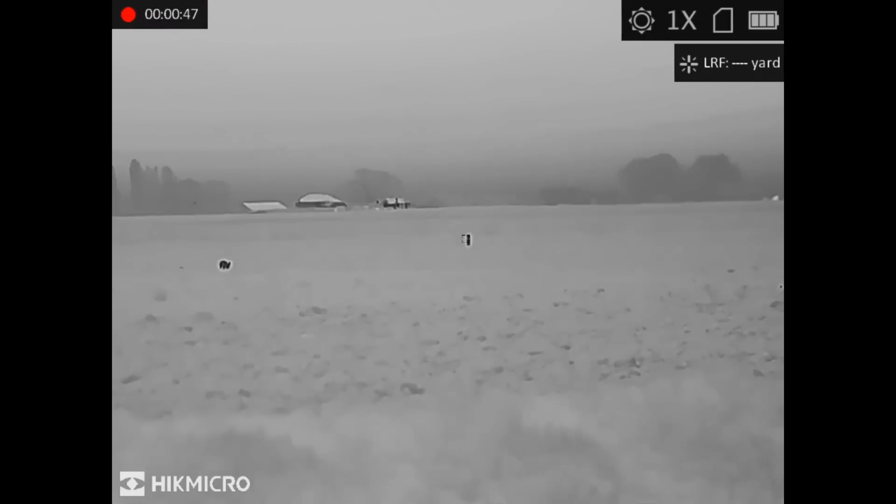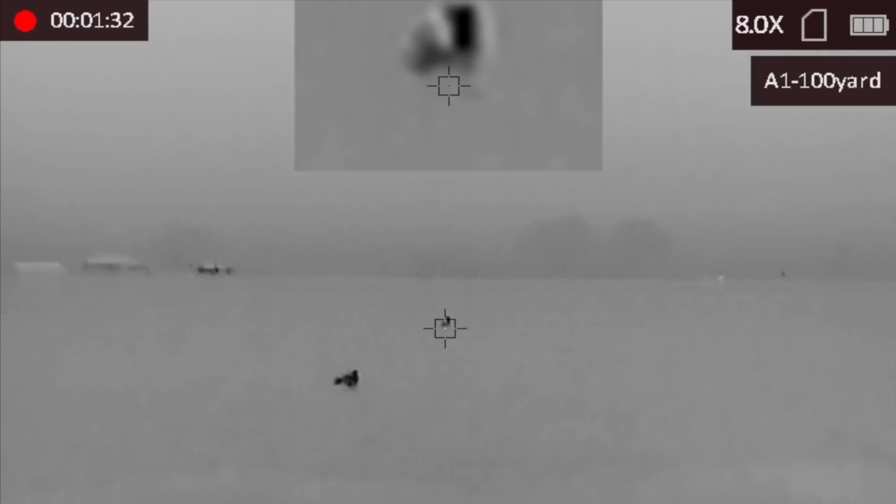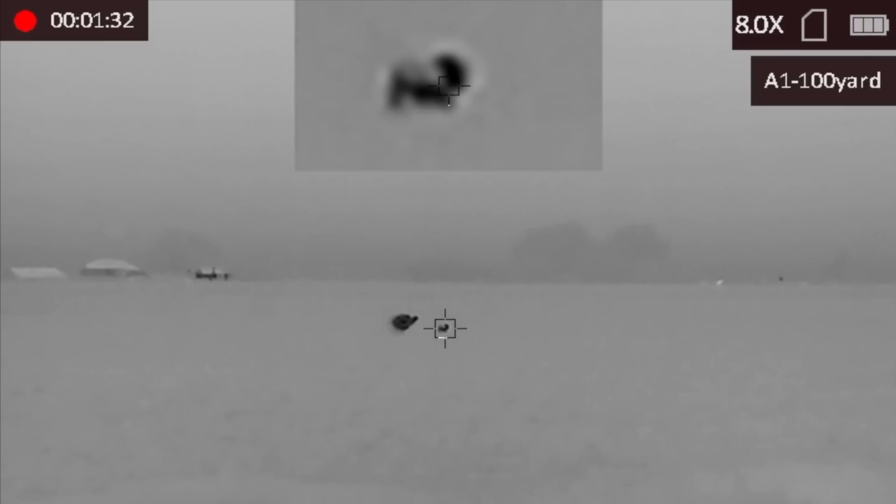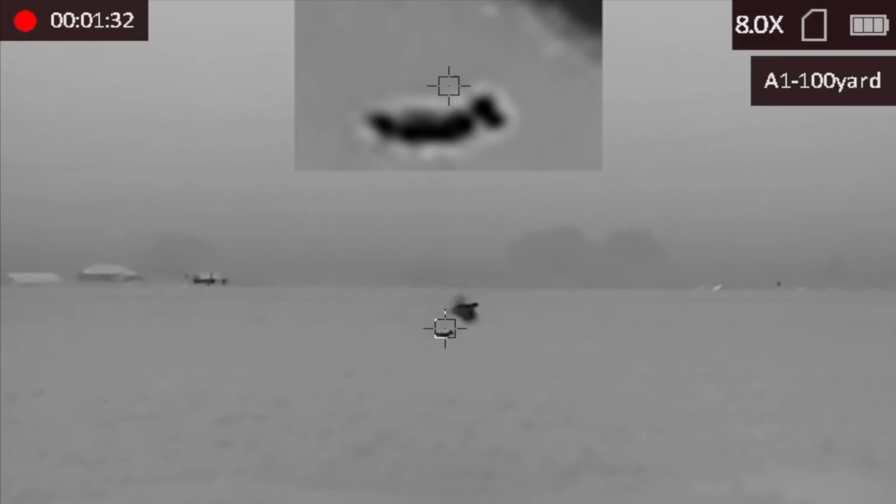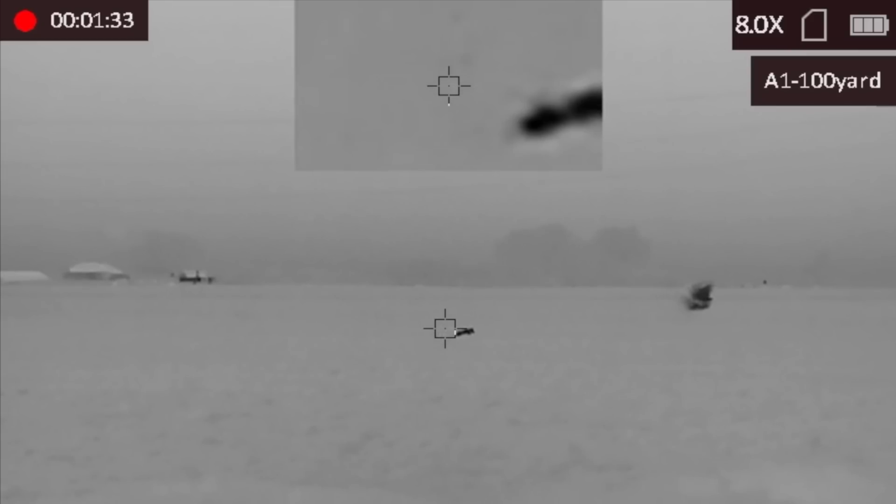Stand 2 and Fox 2, or at least it should have been. It was super cautious, staying out at a good 200 plus yards, though I felt comfortable enough on the sticks. Nevertheless, it was a clean miss and the fox buggers off into the oilseed rape. You can see here through the scope footage, felt like I was on it, but the round just hit low and slightly to the left just before the fox there. So lucky escape for that one, so we keep calling.